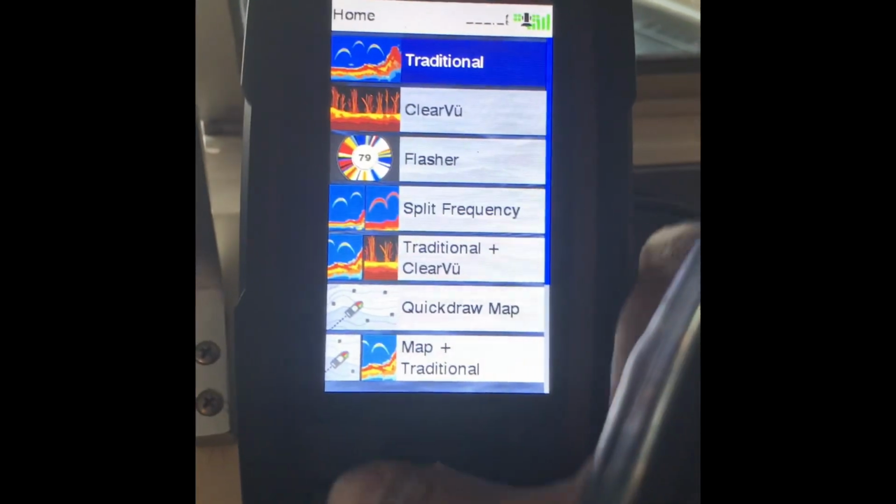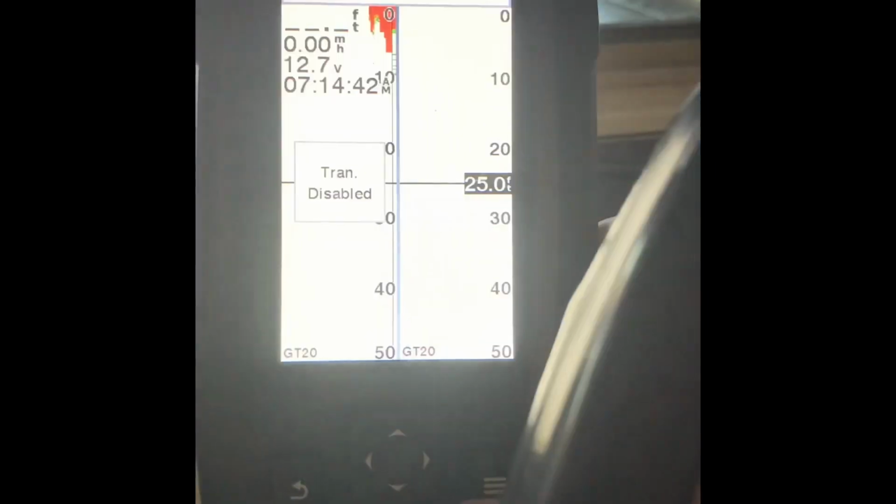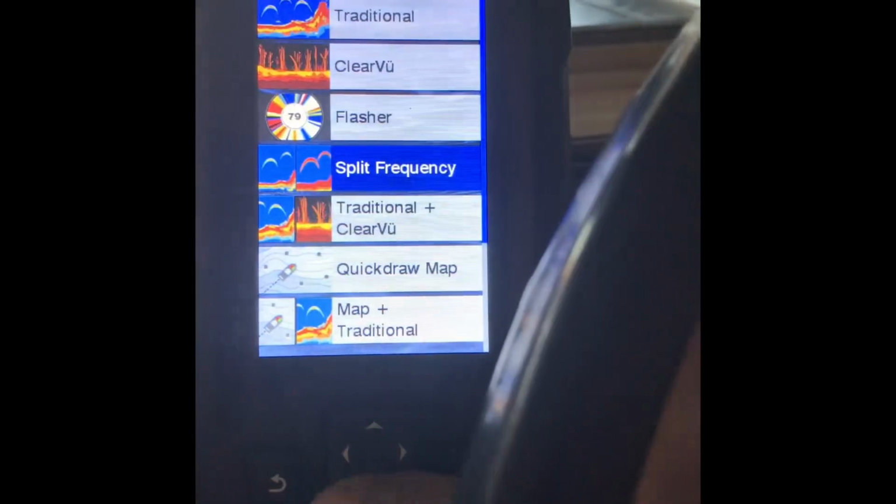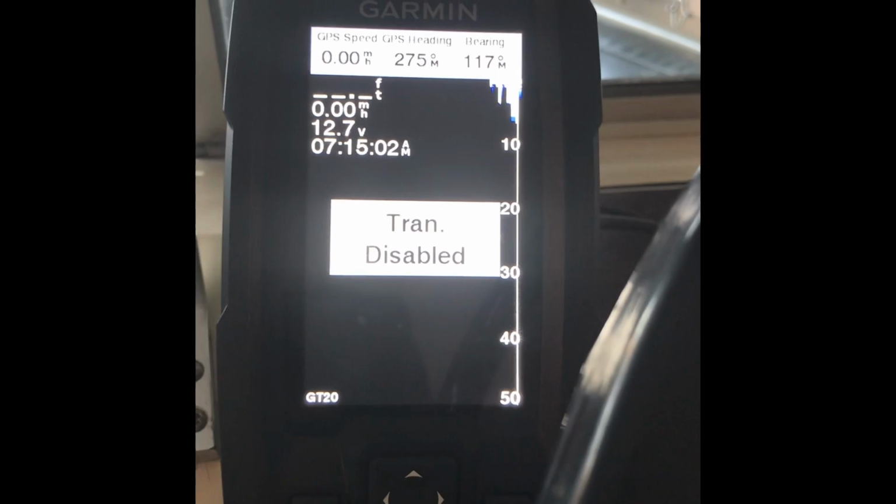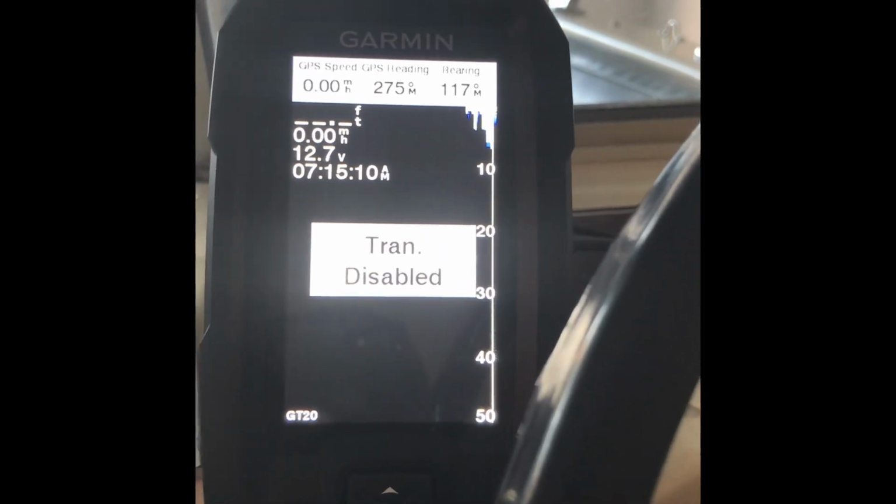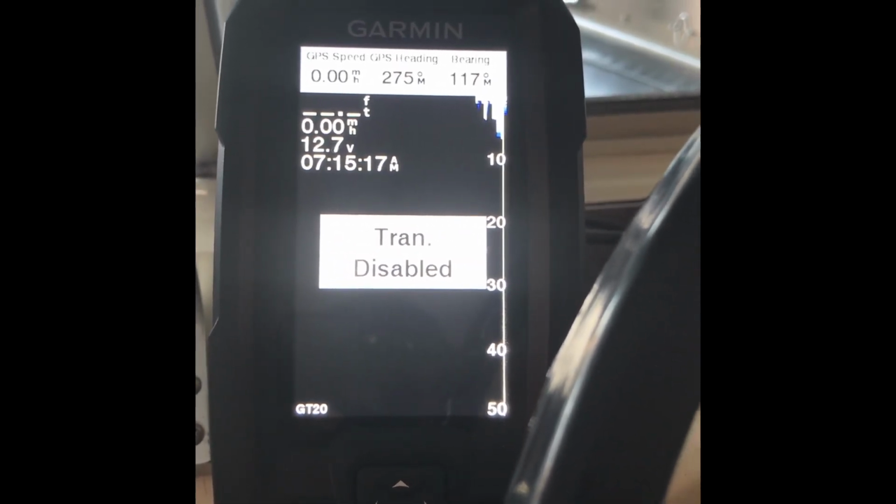I'm not stating this as fact, but from my understanding, this is a new transducer. And with the new transducer, in my opinion, I did see some difference in the clear view down imaging. I remember one particular point I was at, there was a buoy, and it has the little chain that goes straight down. And as I rode right next to it, it literally showed that chain that was holding the anchor all the way to the bottom. And I was just really impressed. I hadn't seen anything like that from any of my previous units.